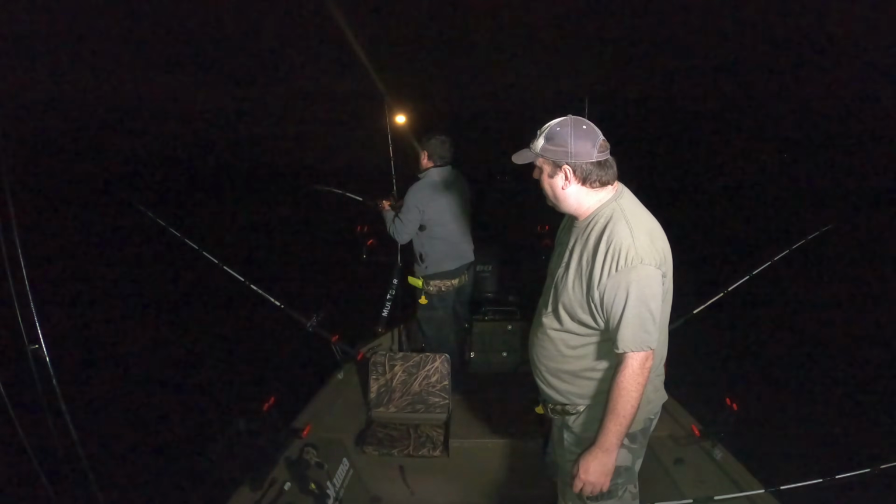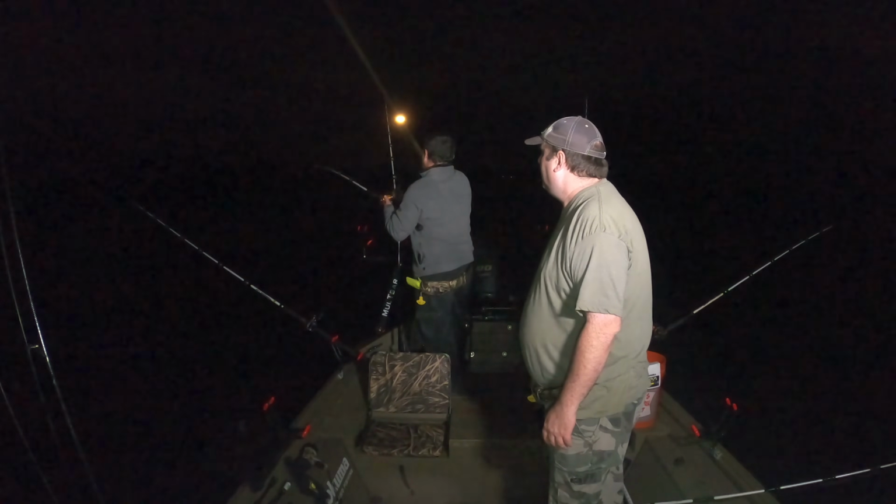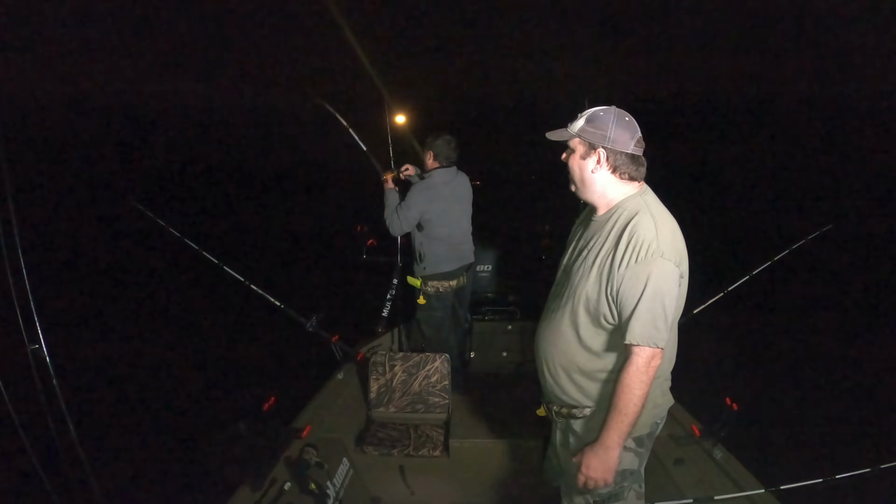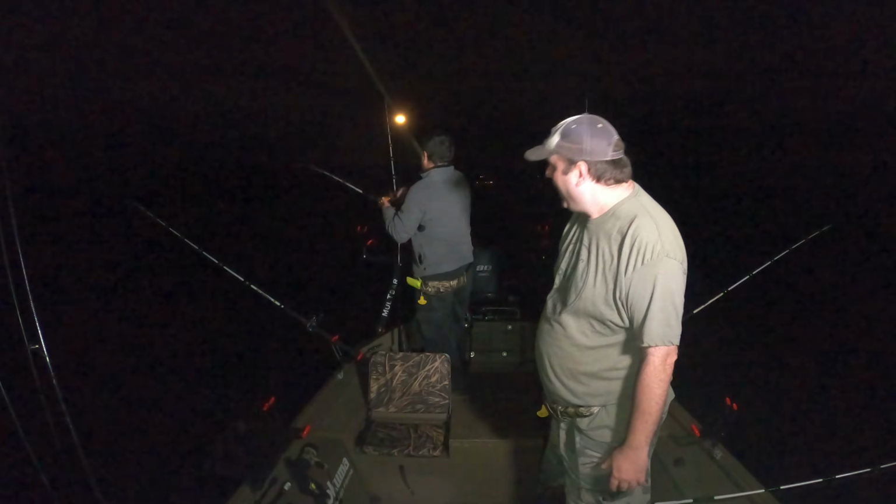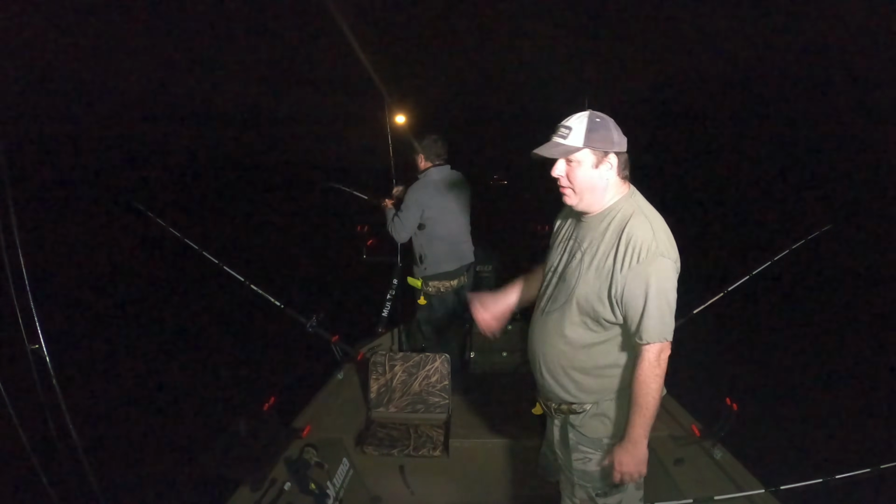Seem pretty big? That's an ugly stick catfish, isn't it? Yeah. Ugly stick catfish with a 7,000 Abu Garcia catfish special on it. That's his rod and reel.